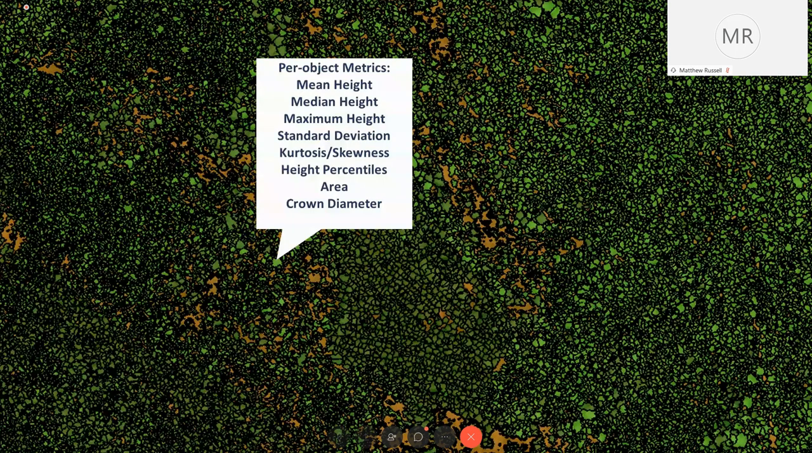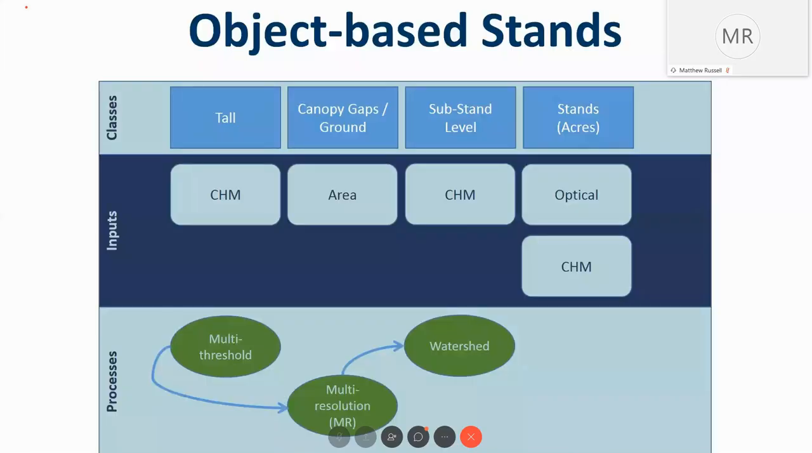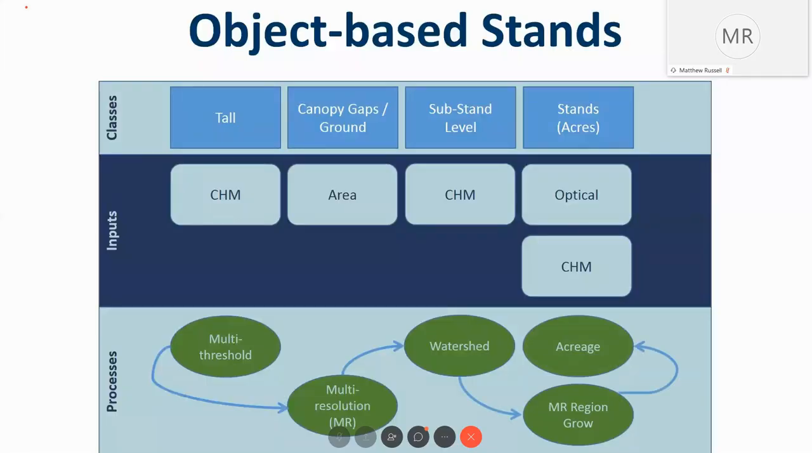And lastly, so what we want to be able to do is use those objects and create stands, because that's how we manage our forest. We don't go by objects. We manage our area based on stands, and so that's what this region grow is going to help us do.